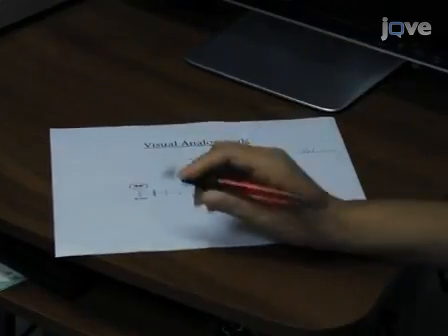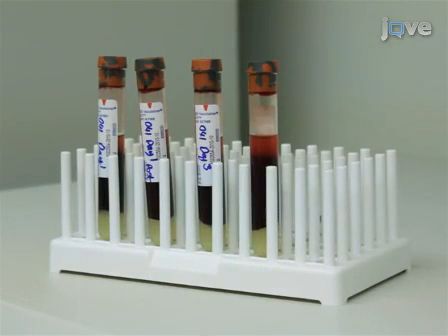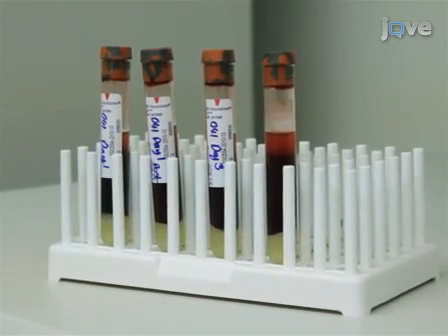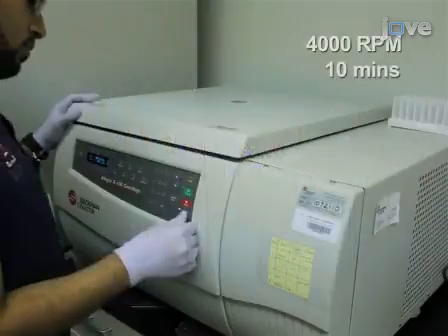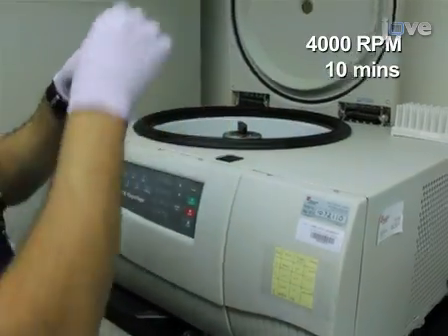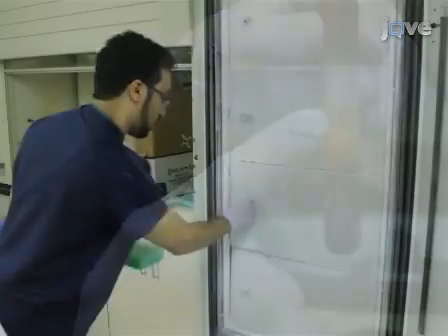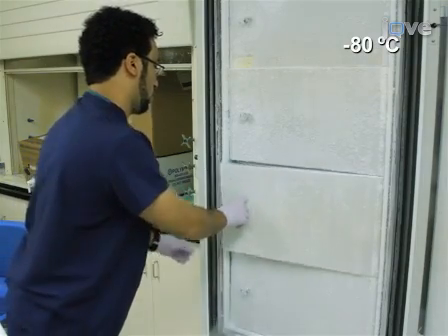soreness before the exercise. Also before exercise, obtain peripheral blood from the subjects to measure myoglobin concentration levels in the blood as described in the written procedure. Centrifuge the blood at 4,000 RPM for 10 minutes to separate the serum from the cells. Store the samples at -80 degrees Celsius until myoglobin analysis is performed.